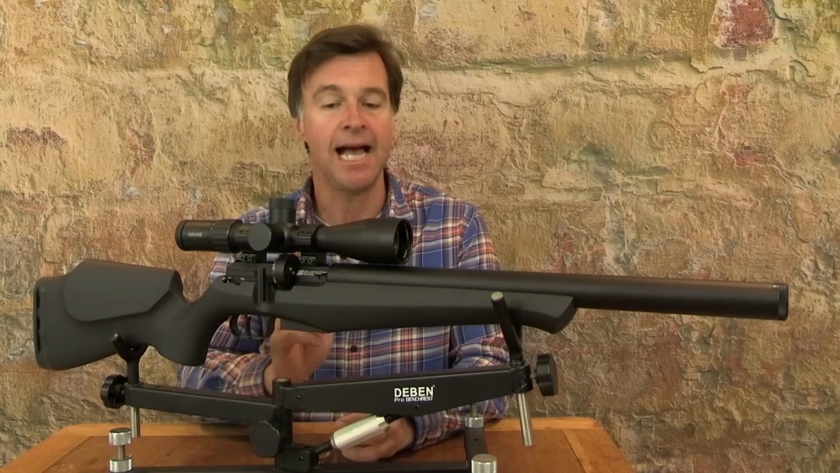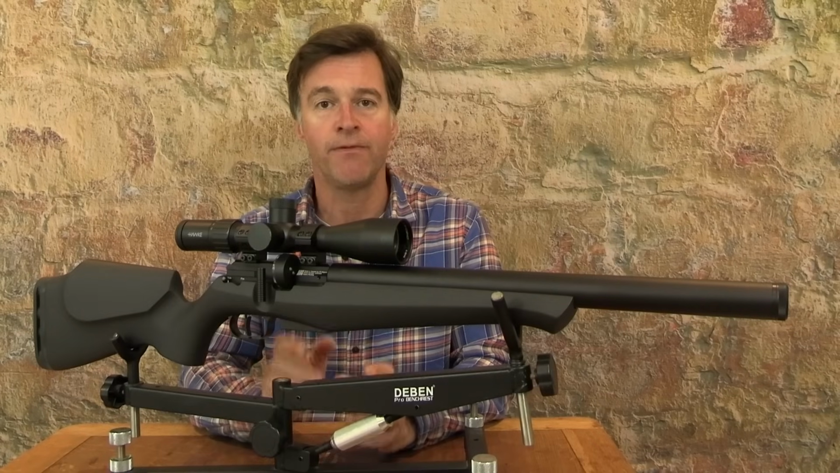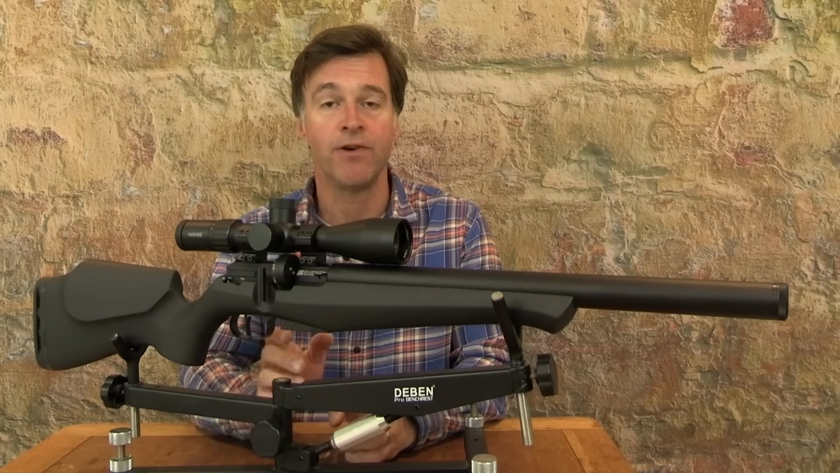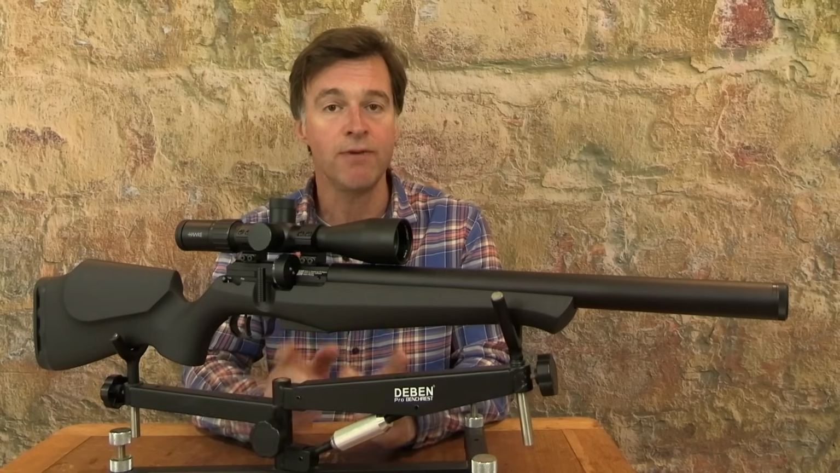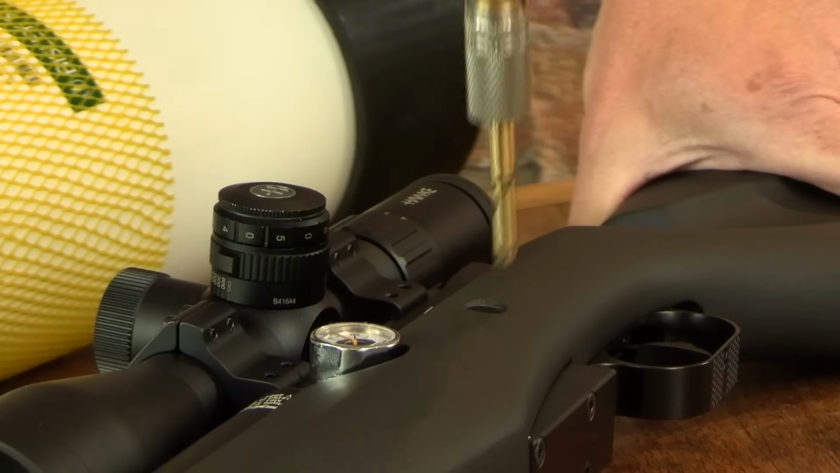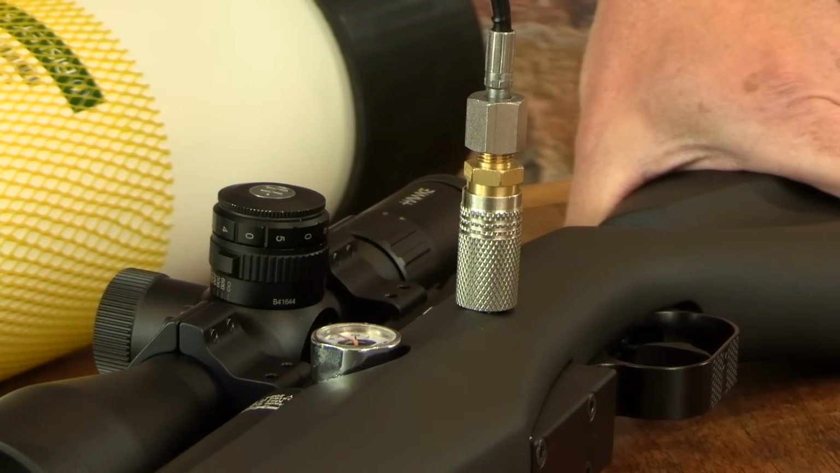Now, you can actually increase shot capacity by upgrading to a carbon fibre tank, which has a maximum fill pressure of 250 bar. Now when it is time to refill, you simply plug in using the supplied probe and the inlet is positioned just behind the air gauge.